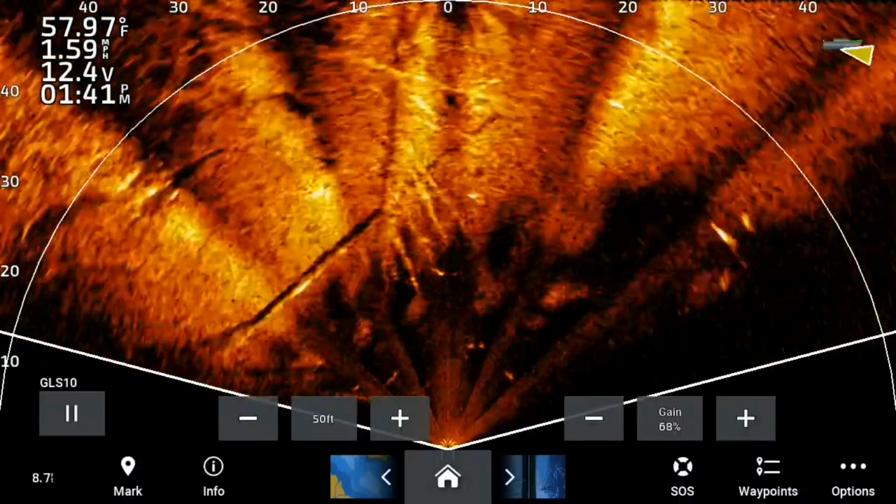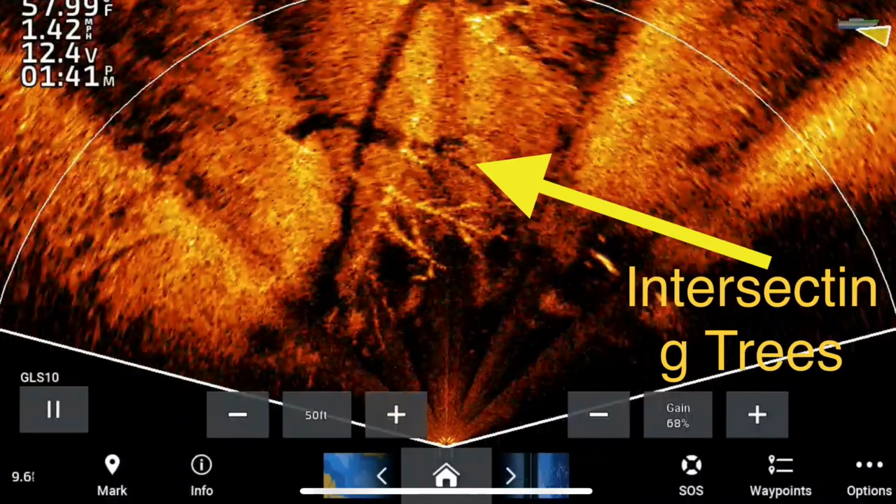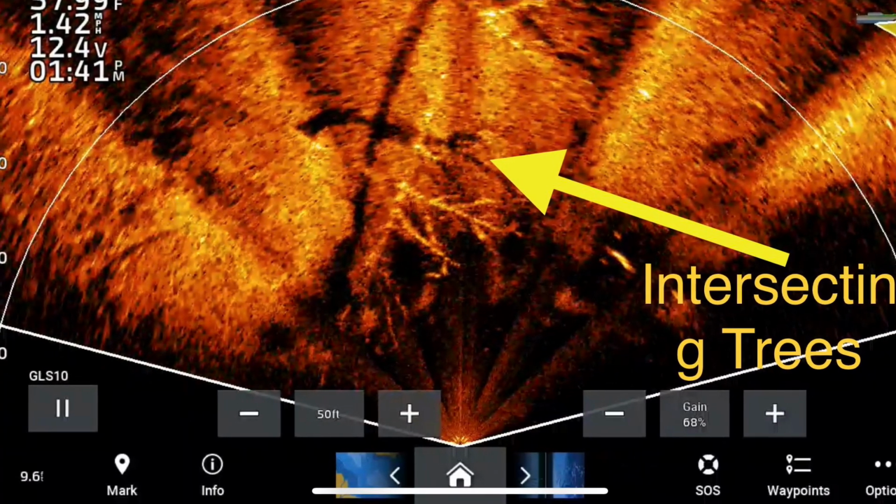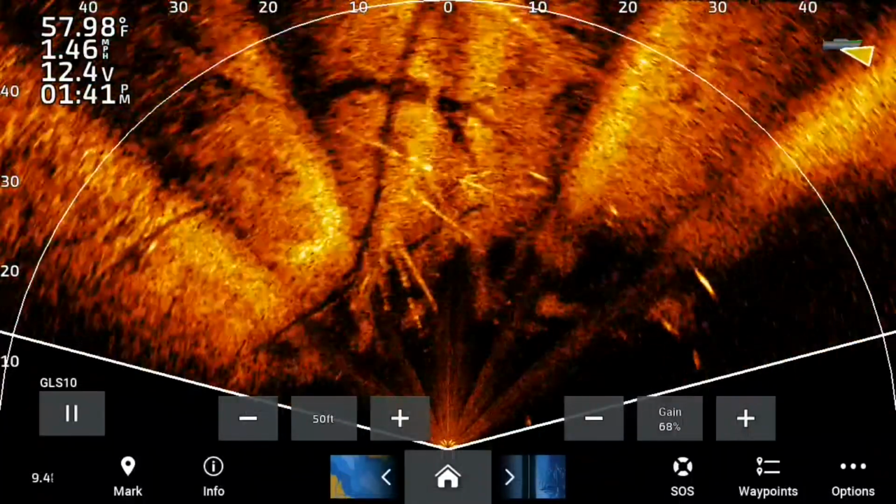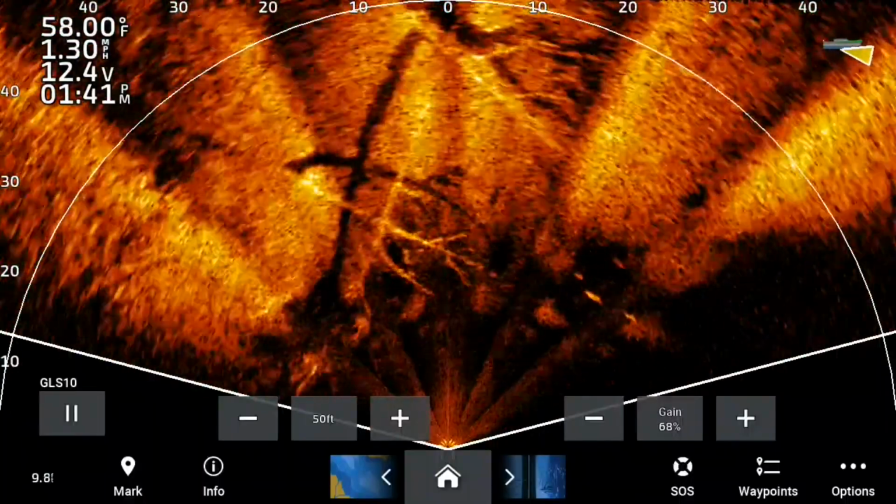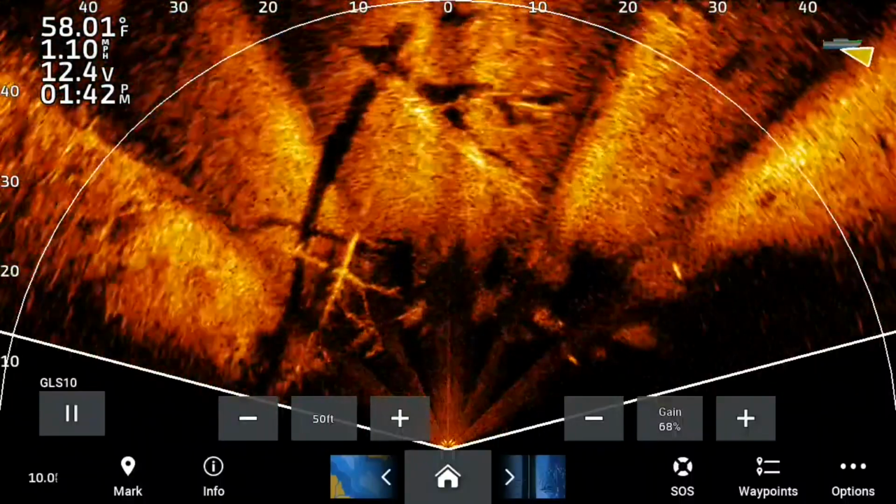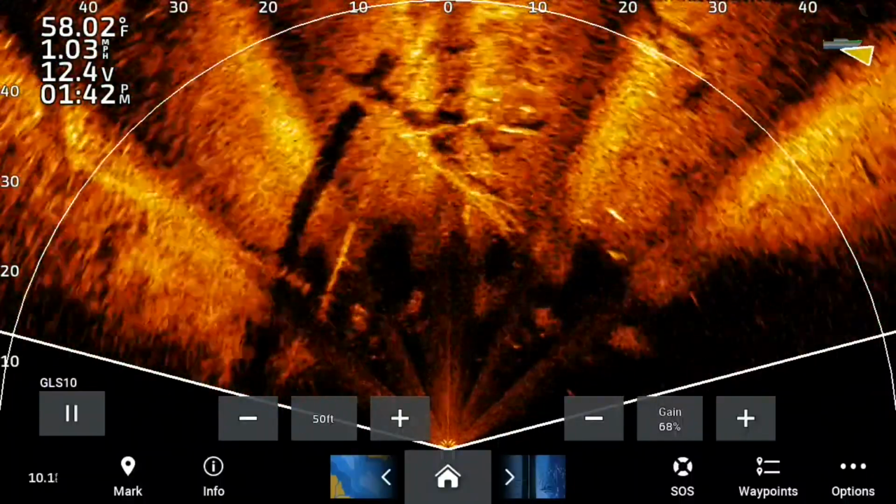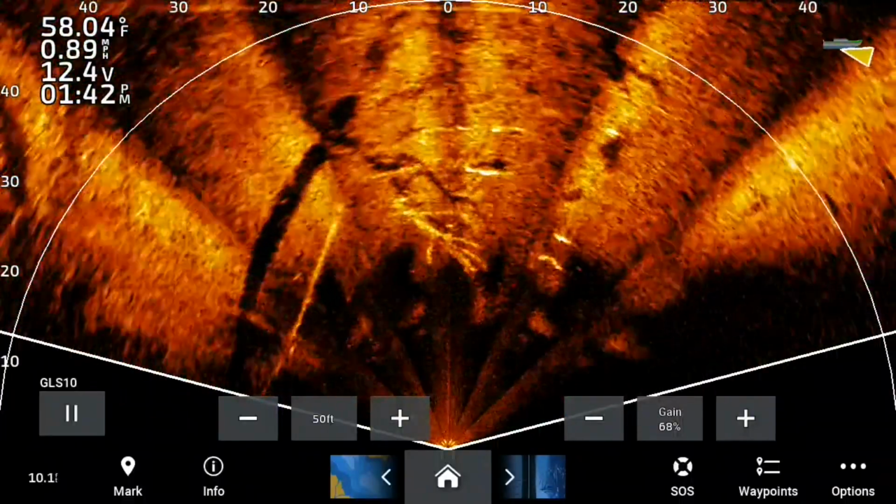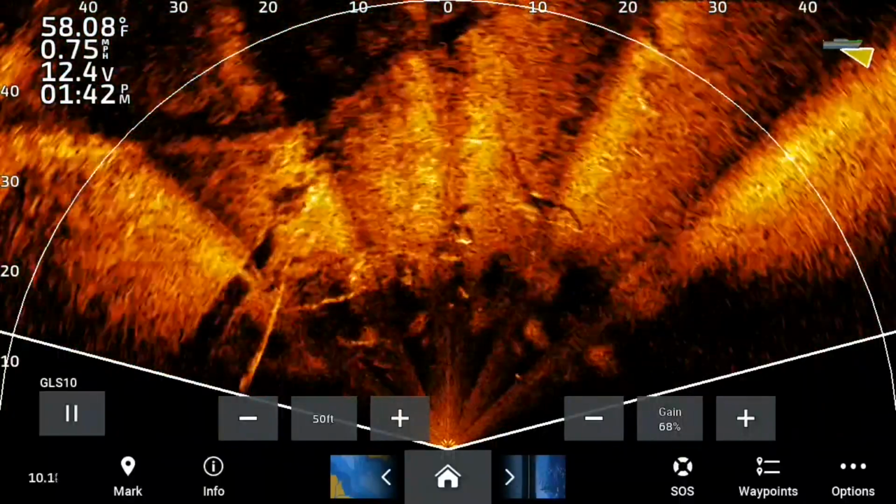All right, now here's a tree right here laying on the bottom. See how tight that shadow is to that tree? And there are some intersecting trees right here, but notice that one shadow is a little bit further away from the tree. That tree is laying on top of two pieces of timber. These are all just really, really cool things. You can see that tree right there, and you notice that shadow real tight to the tree means it's very, very close to the bottom. You see 3 big old stripers swimming up to the end of that tree. That is awesome to me. Notice how far the shadows are away.